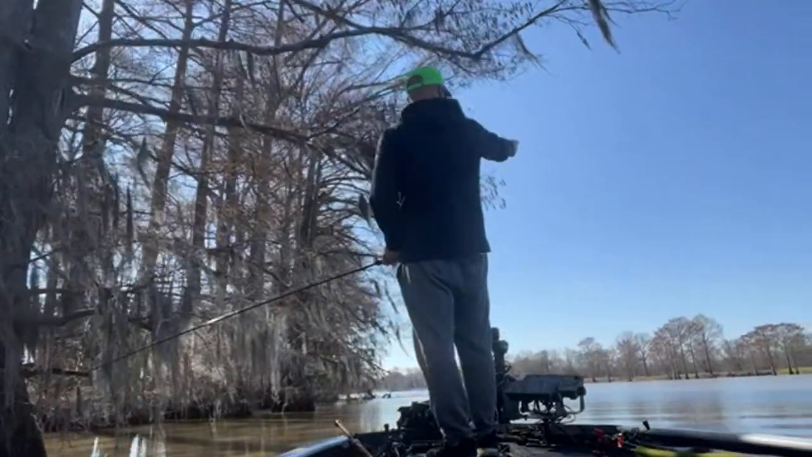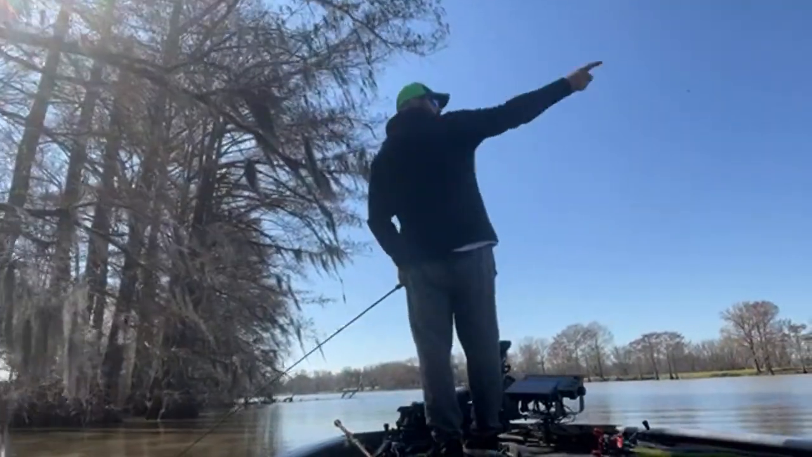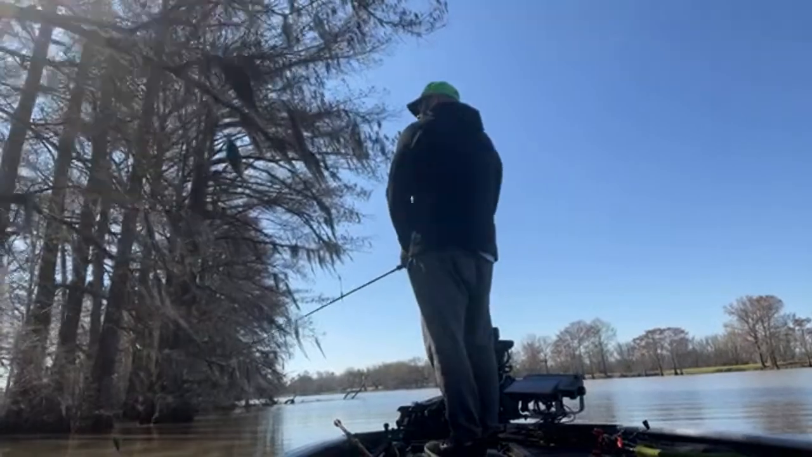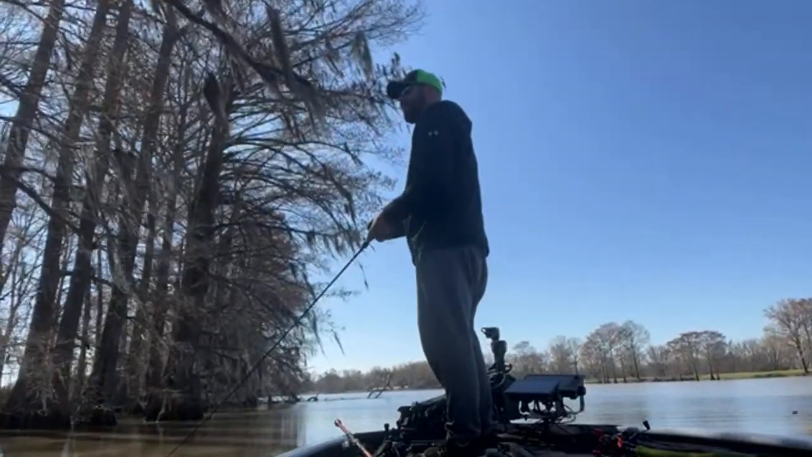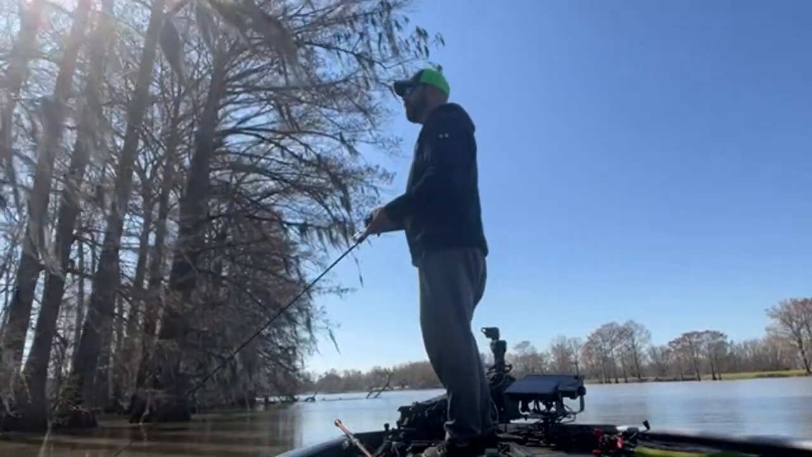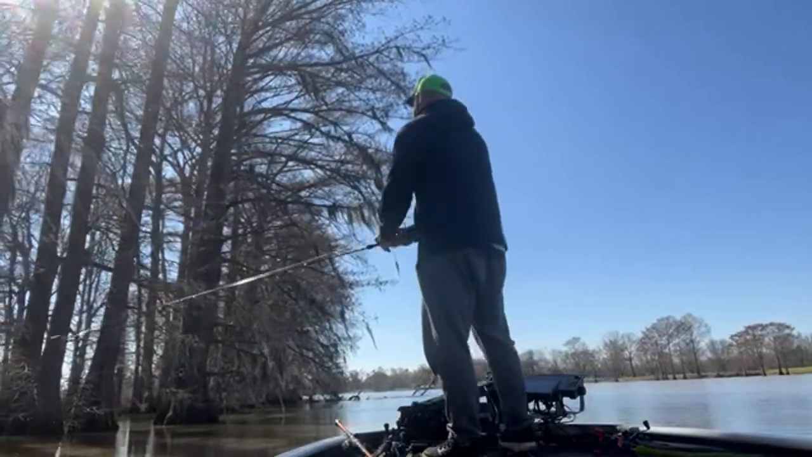Right over yonder is where I caught that 4 pound. No, I lost that big one right there. I caught the 4-pounder right there. But they are not biting on this side. Now, water temperature is about a half a degree cooler. I don't know how much of a difference that makes, but apparently it makes a difference. So, I don't know.